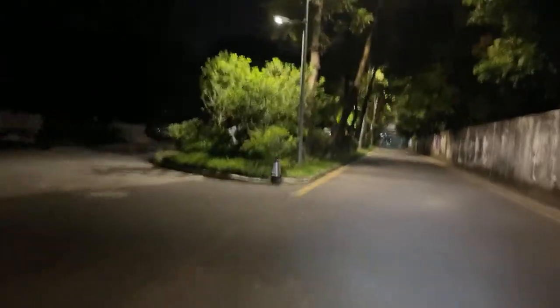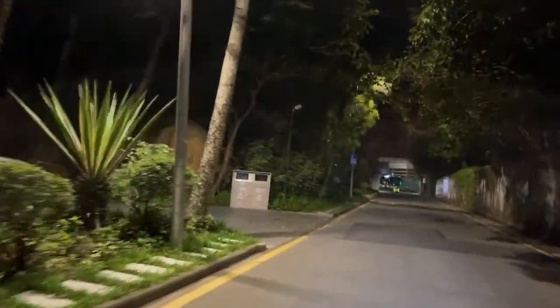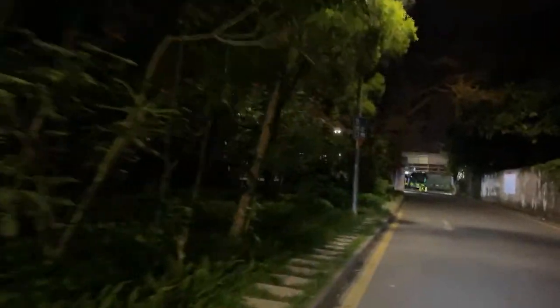Almost there, guys. I'm gonna stop the bike and you can see that the road could be better. Could be better. I got a bogey, 6 o'clock. Nope.